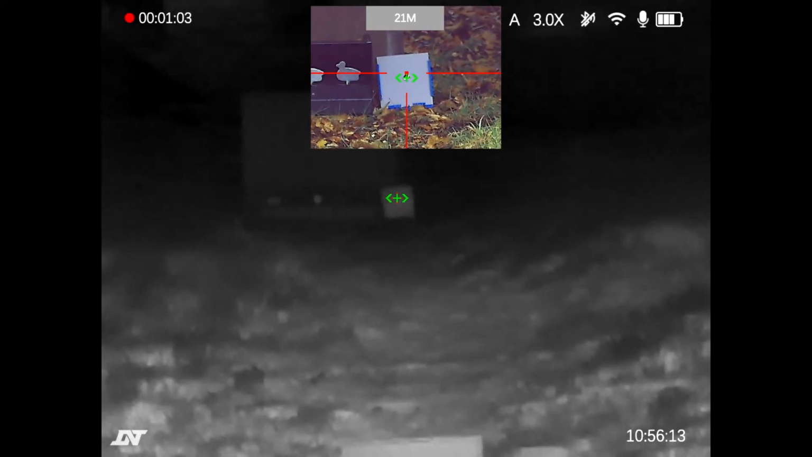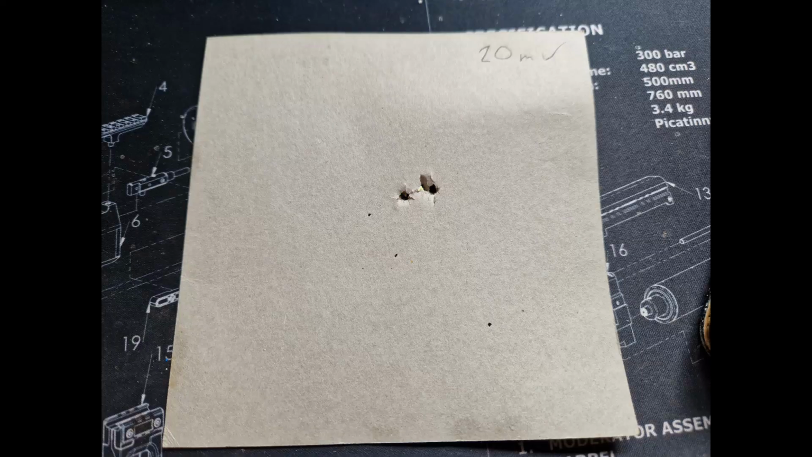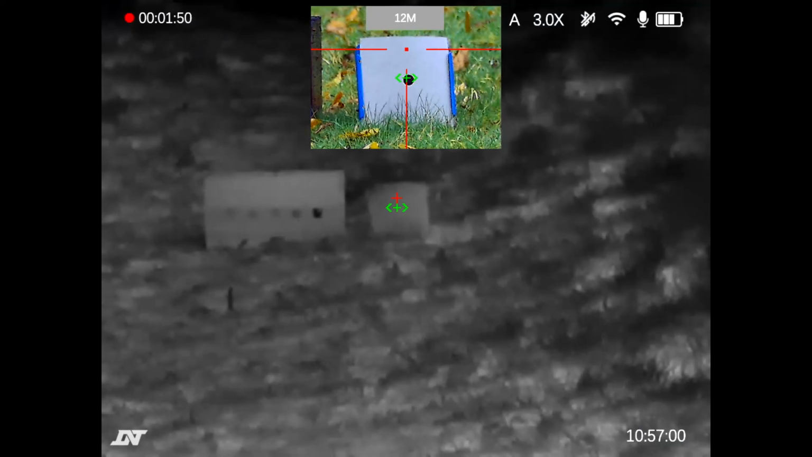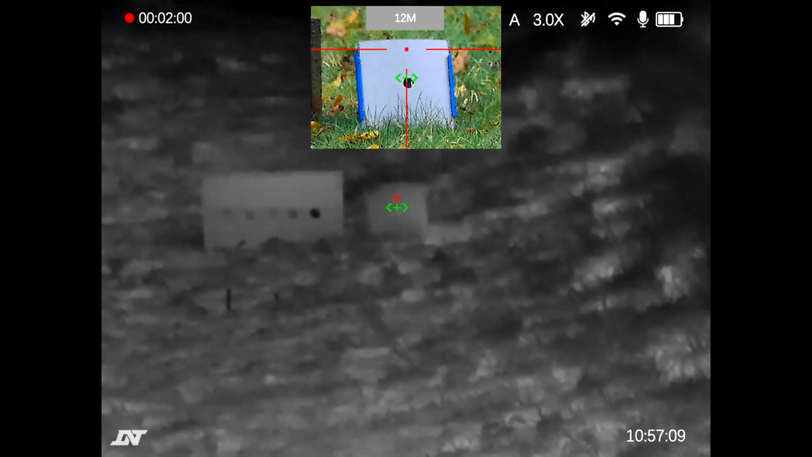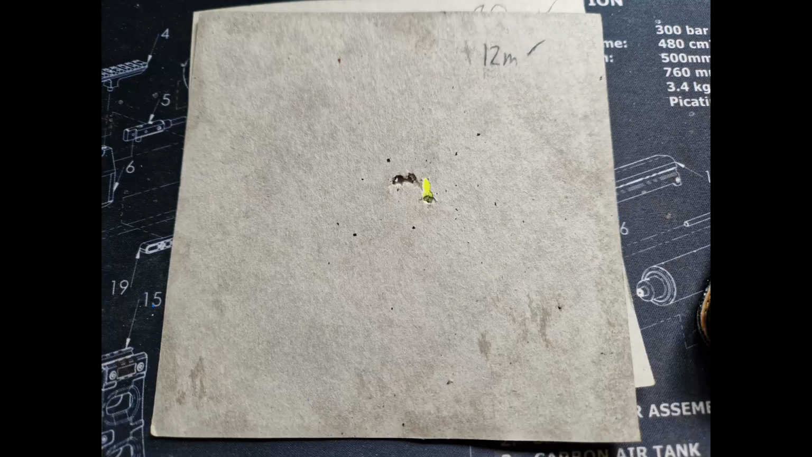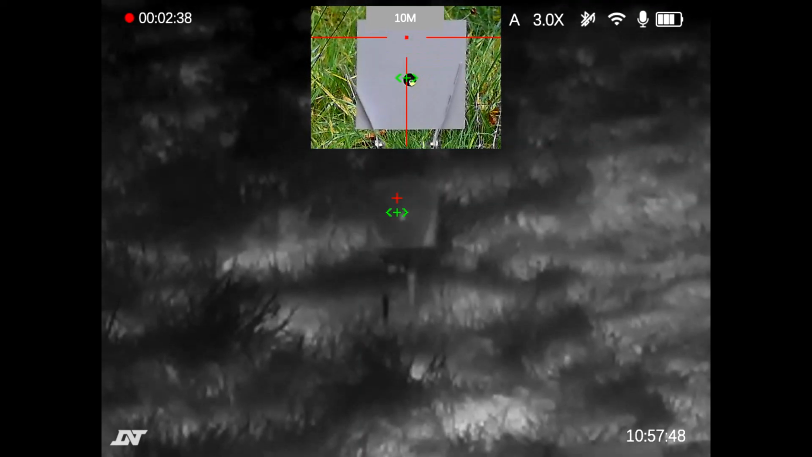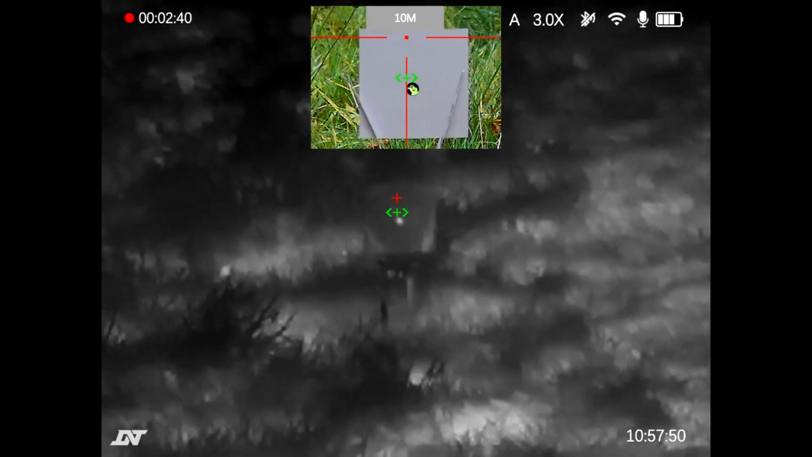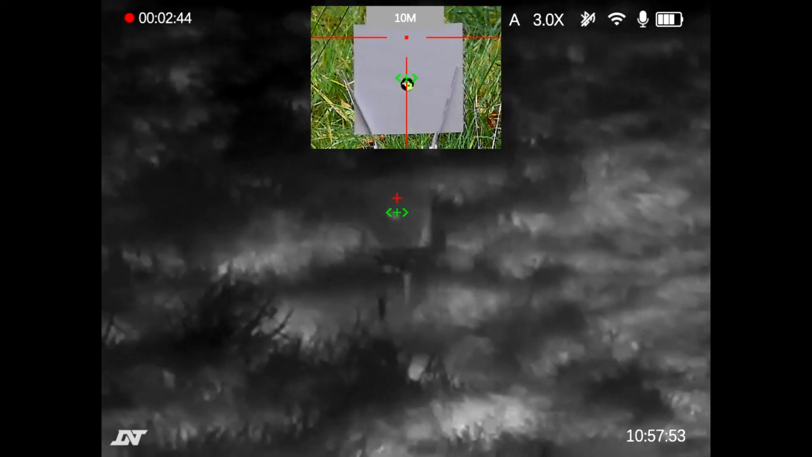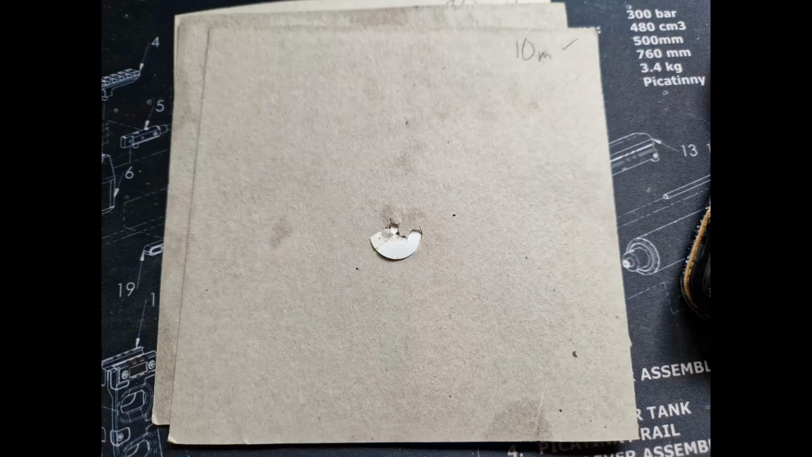Here I am aiming with the holdover after ranging each target. The little 16mm target discs sometimes fell off, but this was spot on at 20 meters. 12 meters this time, and again spot on, and again the sticker fell off. 10 meters this time, another tight group. Oh, and I'm afraid you can see I probably haven't bothered focusing the thermal in the foreground because I'm aiming in the HD colour daylight image in the pip. Again the sticker comes off, and again the holdover's spot on.